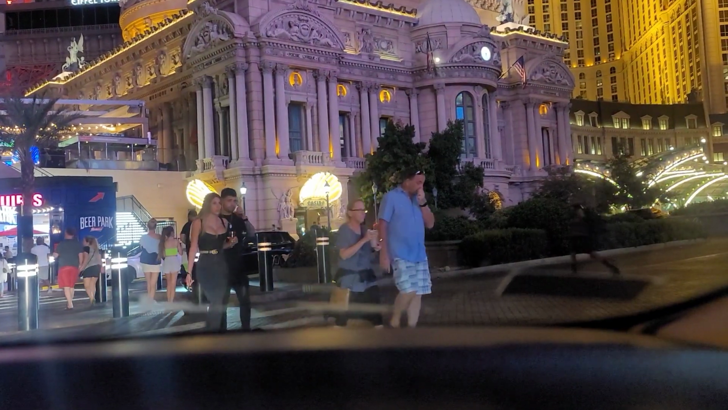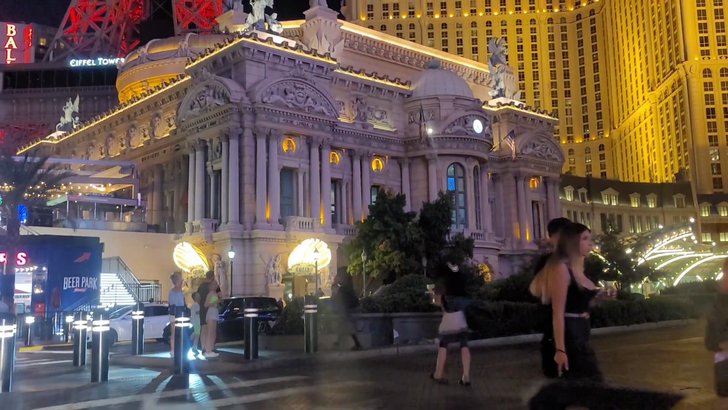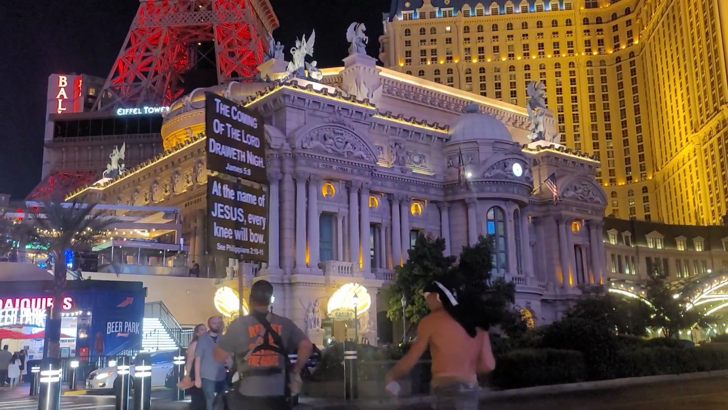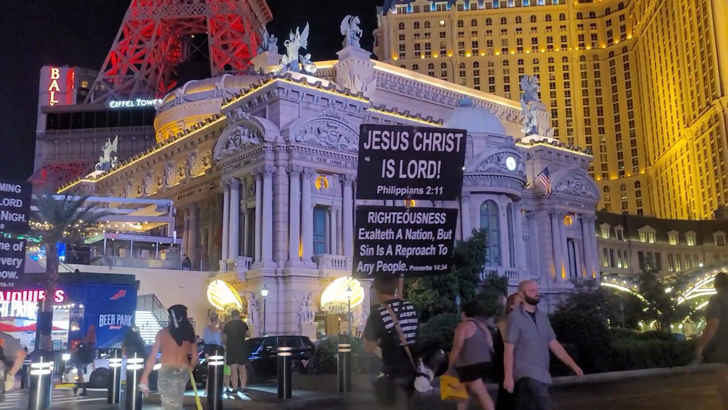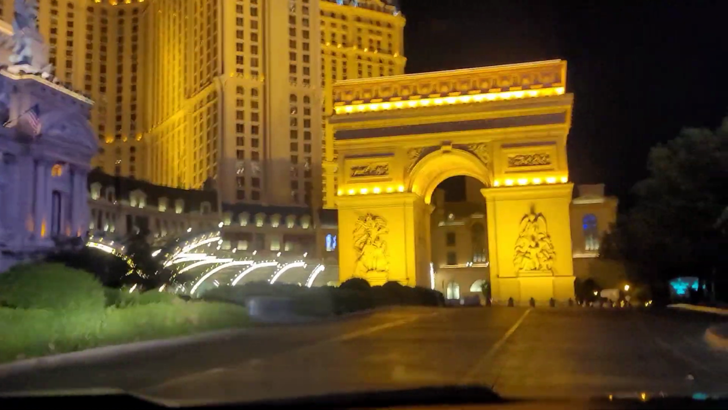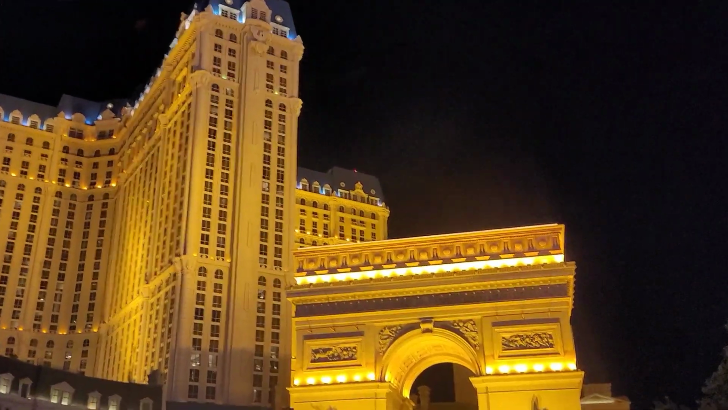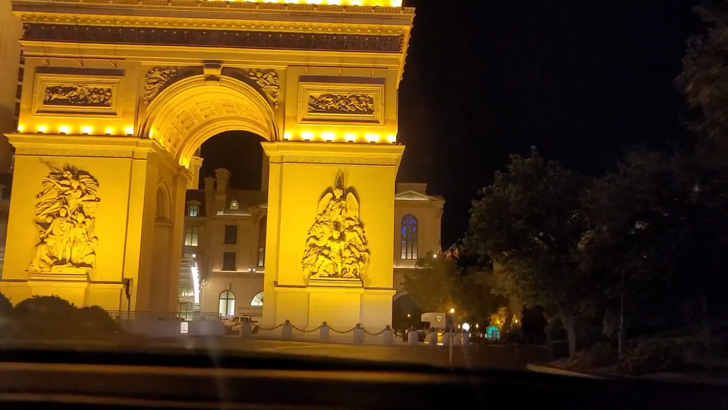They have 20 seconds to cross, and I think they're going to cross. Clear on the right. Okay. This is a pretty entrance.